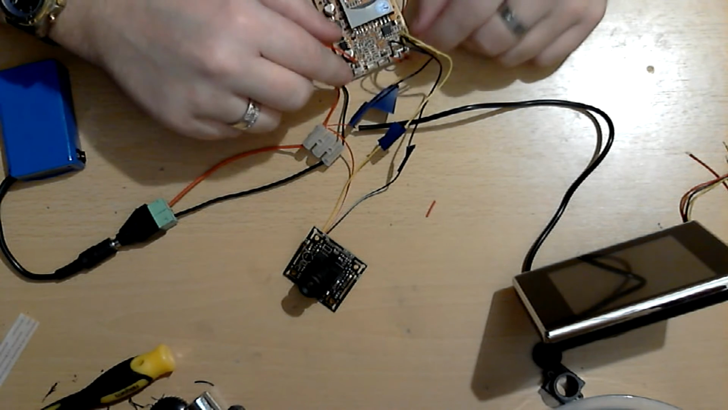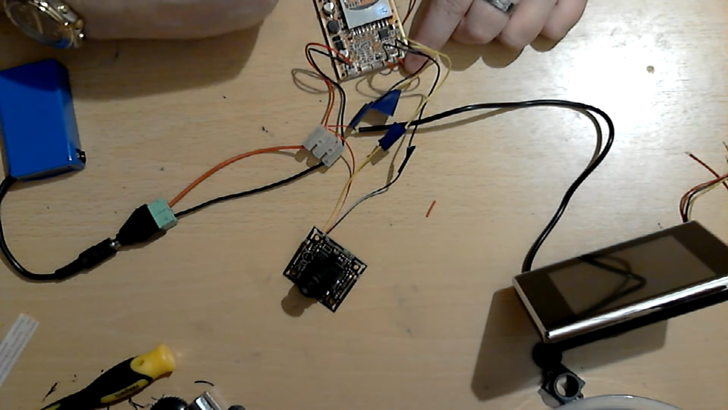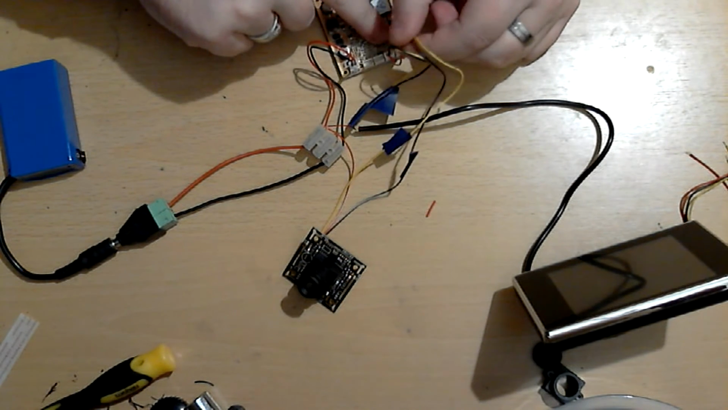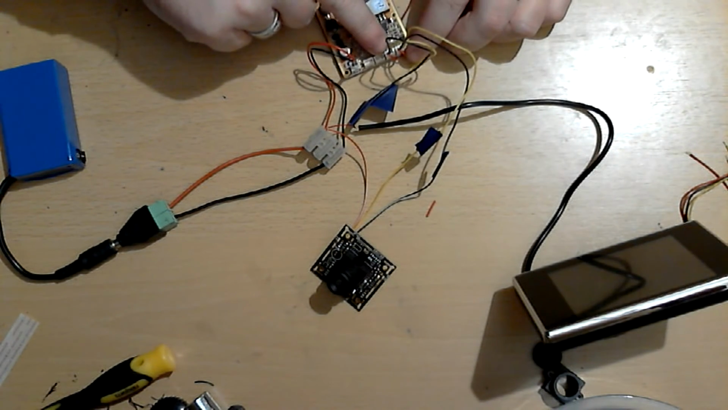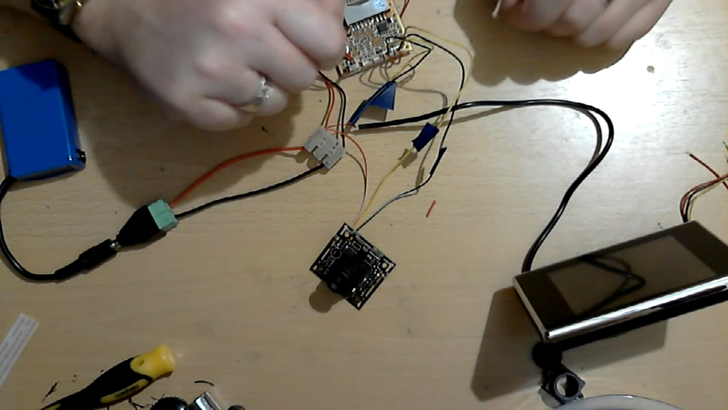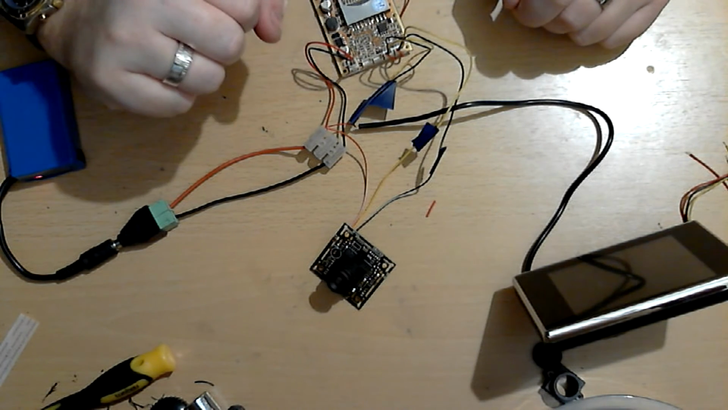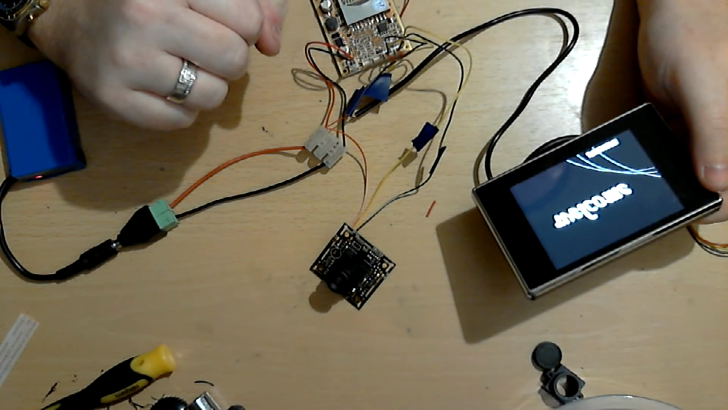Depending on which way you look at it, if you've got the SD card towards you, the one on the right hand side will connect to your camera, and the one next to that goes to your screen. So you have video in from here, going video out to here. Again, if I switch the camera on, you'll see in a second it'll boot up